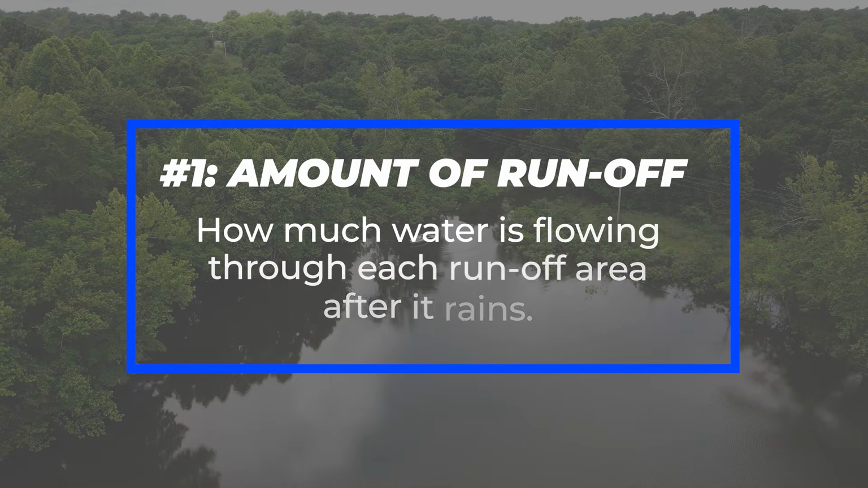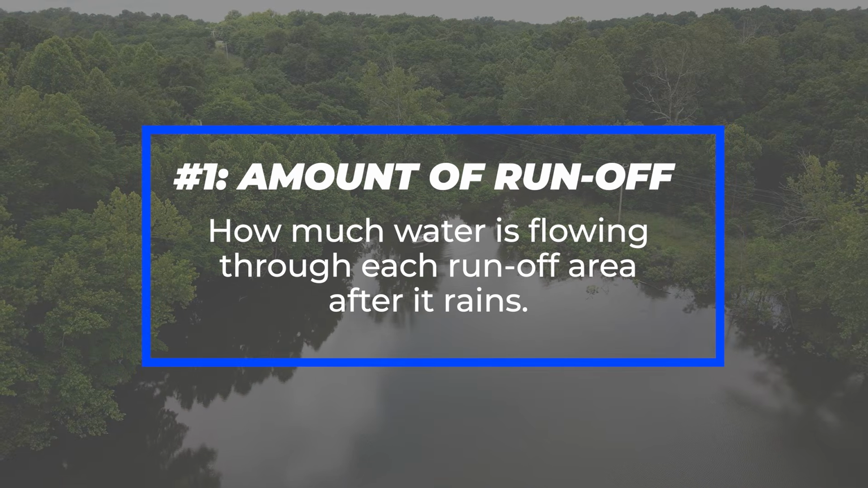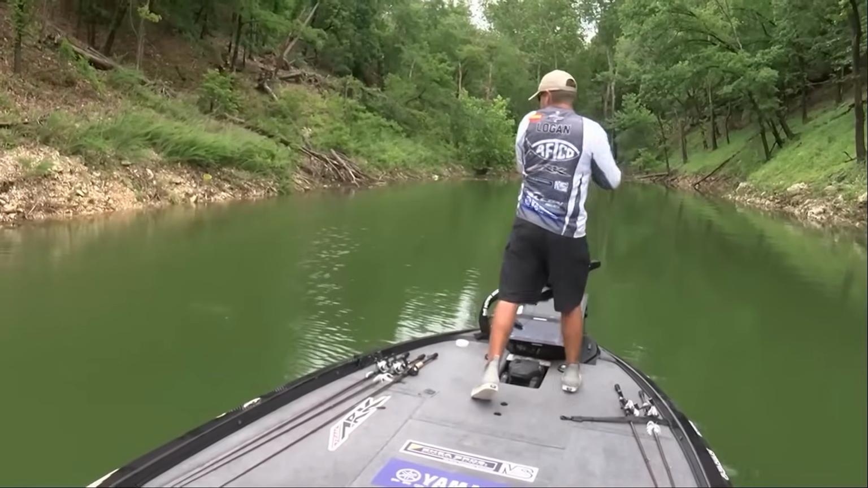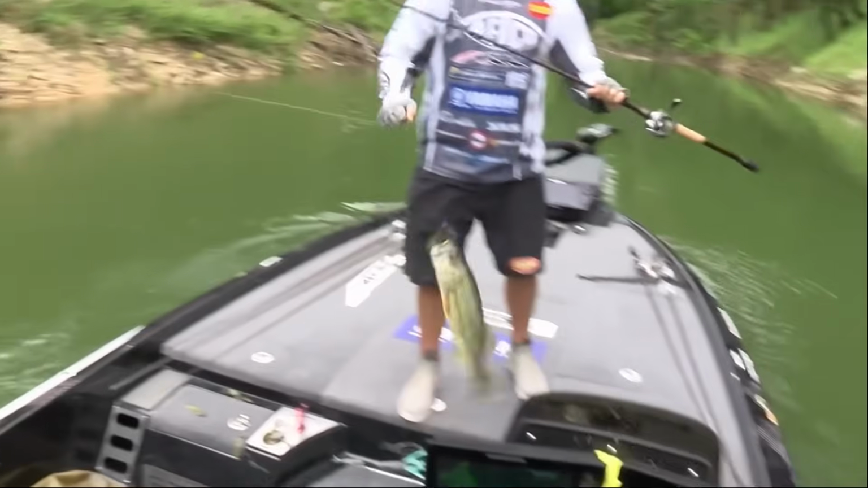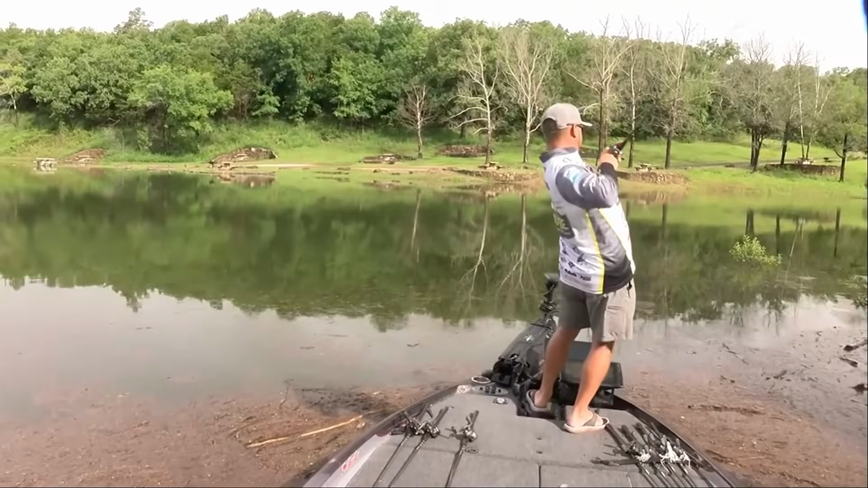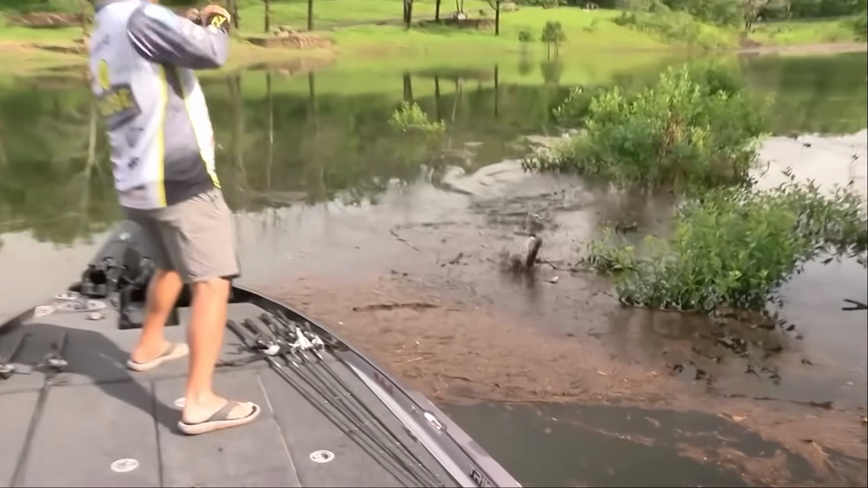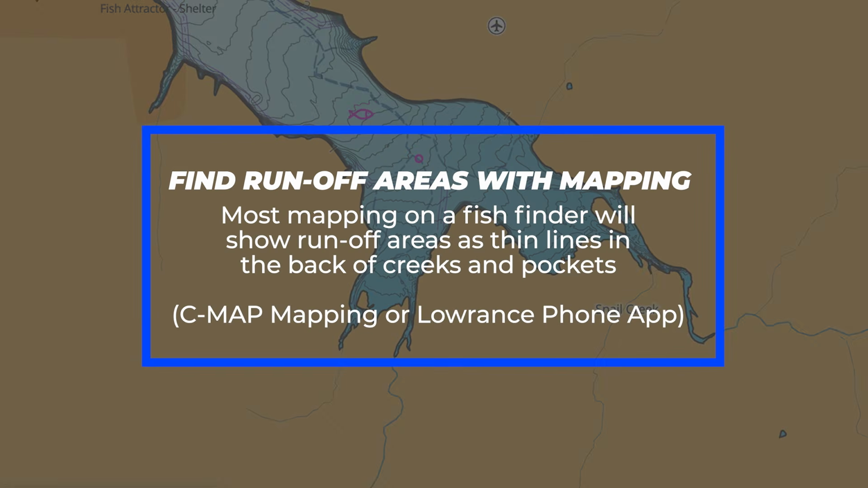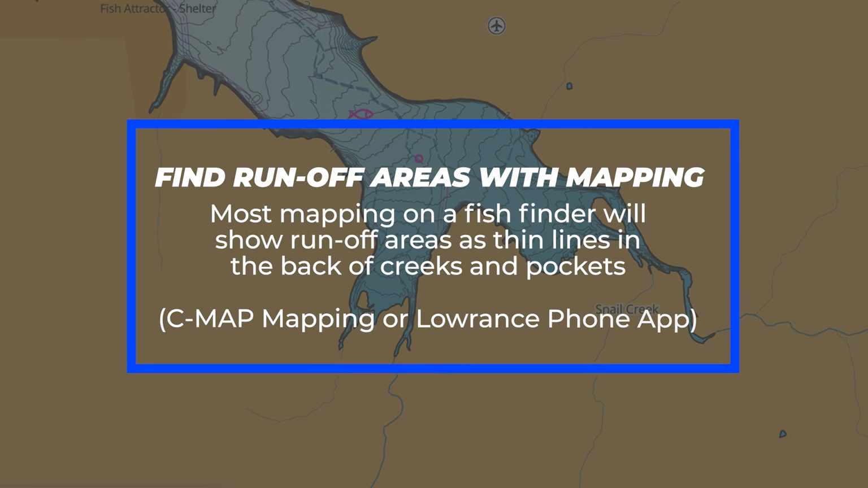The first factor I pay attention to is the amount of water coming into a runoff area. Again, there can be thousands of runoff areas on your fishery after it rains, but only a few have enough water going through them to actually attract the bait fish and then the bass. And you can actually find out which creeks and pockets and coves have runoff areas by looking at mapping.